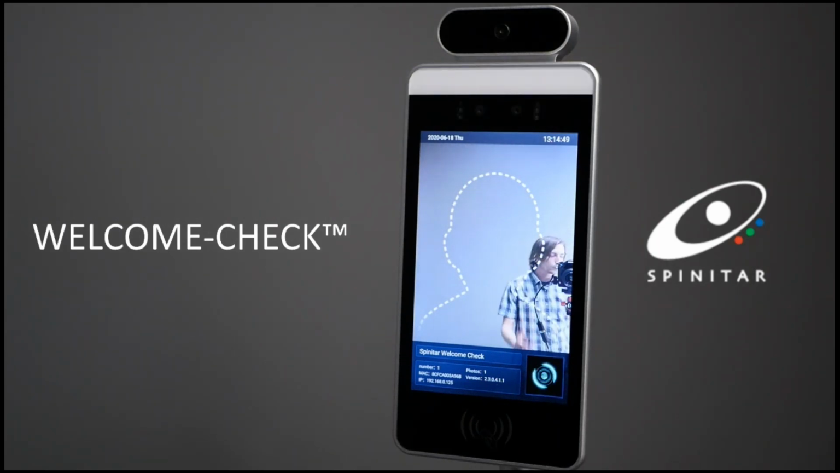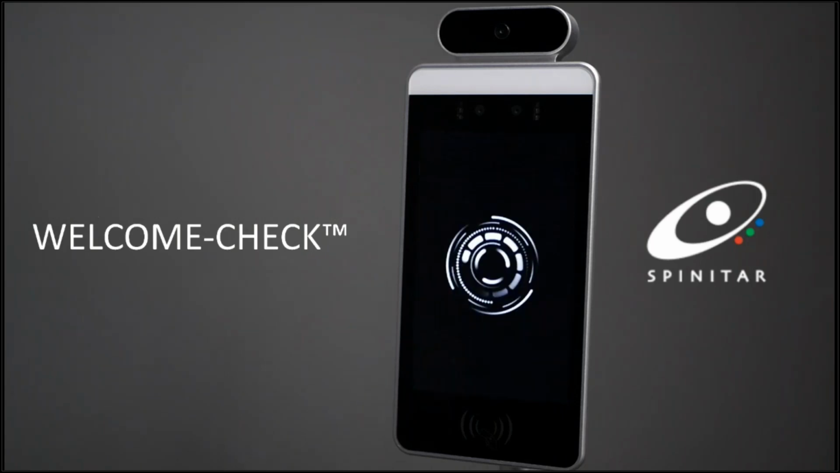But again, we're only screening for abnormal temperatures. So if someone was to get scanned and you want to provide a diagnosis, you'll want to look at your own guidelines of how you want to administer that. That really is how easy it is to use. And on day one, again, all of what I just showed you for the system to work was easy to set up in about 10 minutes or so, with no advanced configuration required.